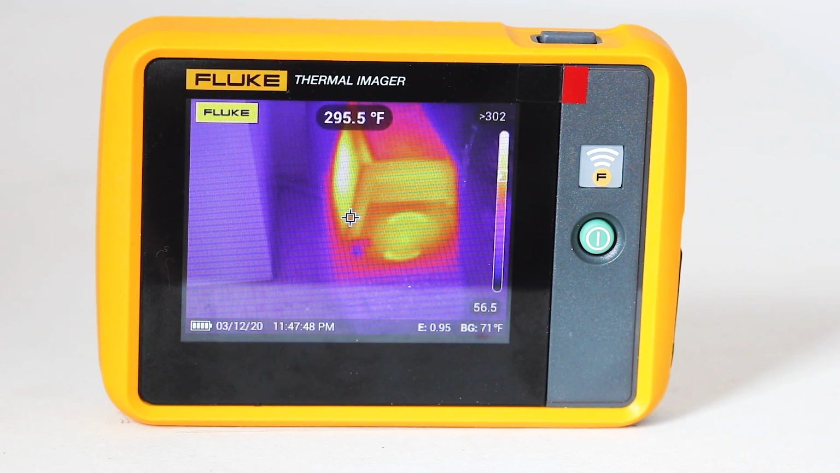We've looked at a small fraction of the many functions of this interesting and useful instrument, but this should get you started. The full user manual is available at fluke.com.